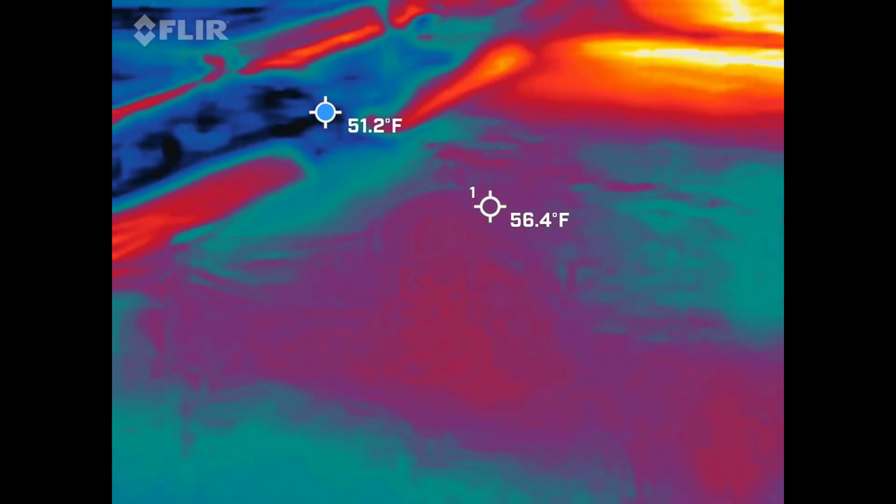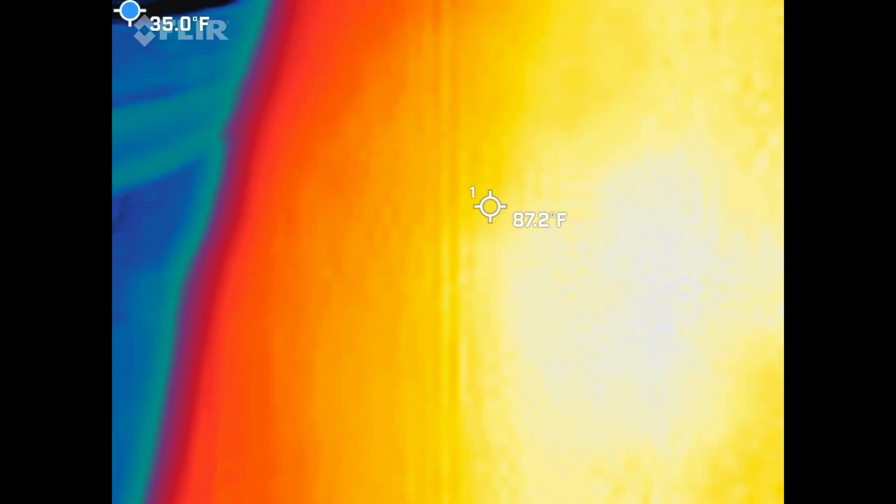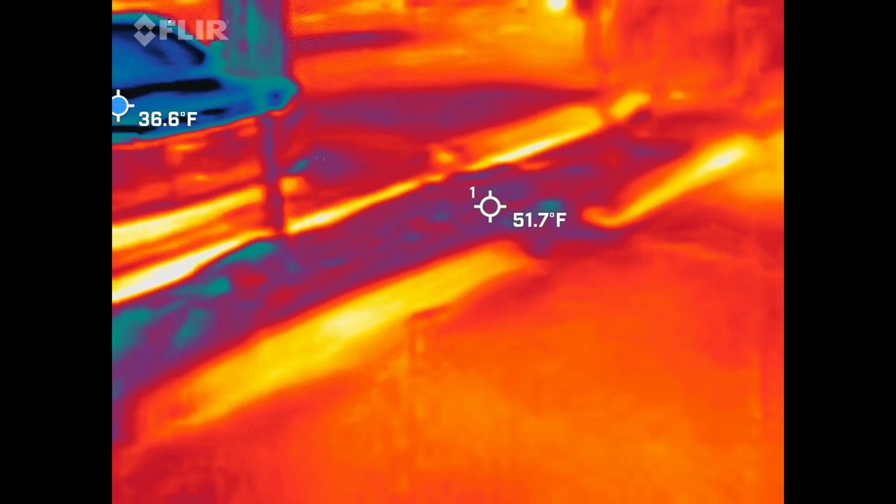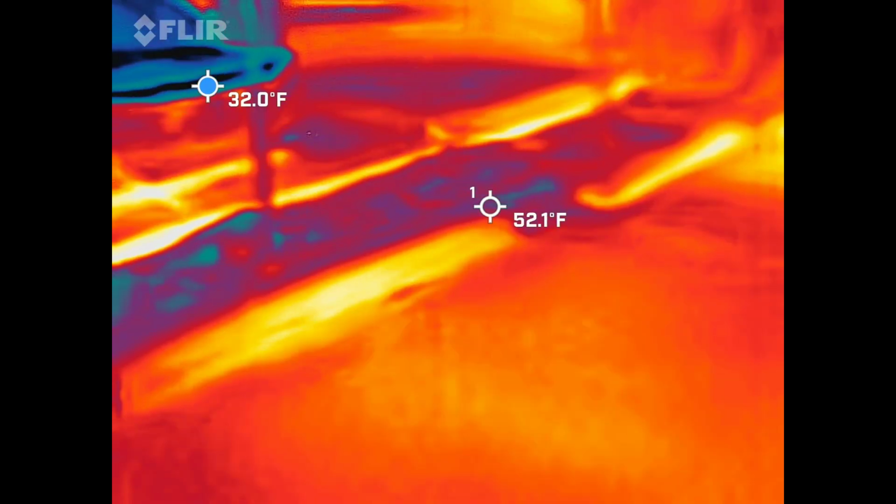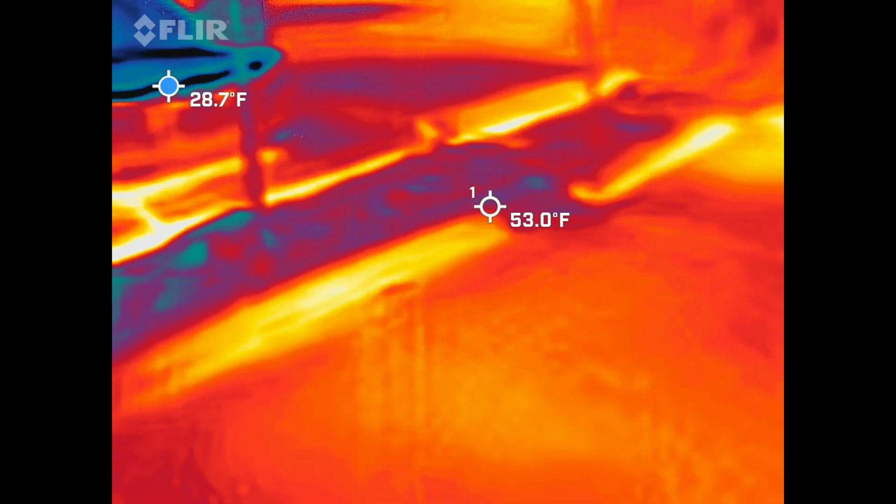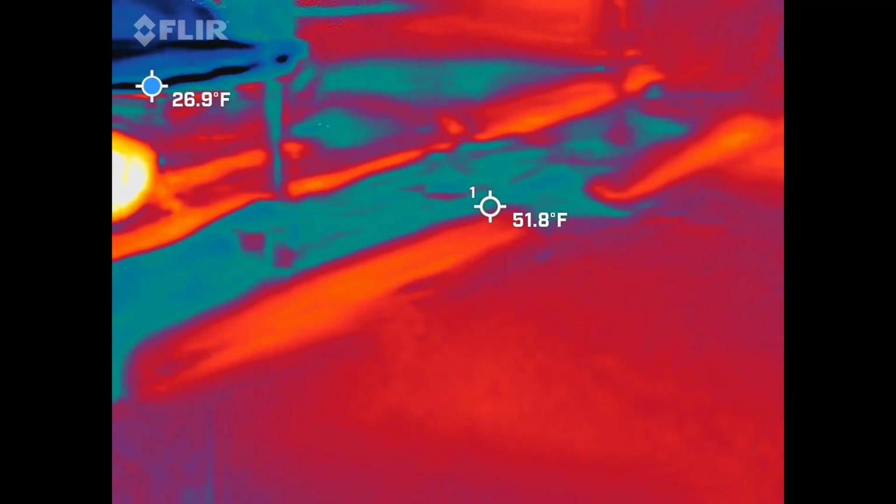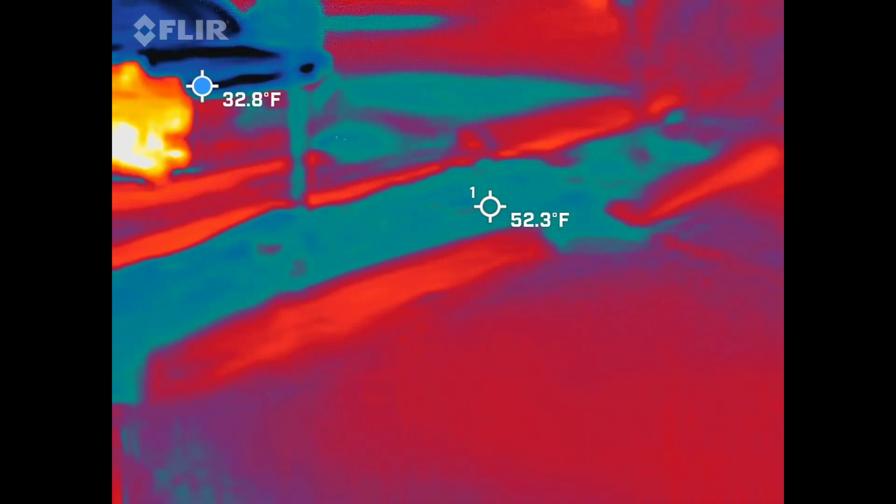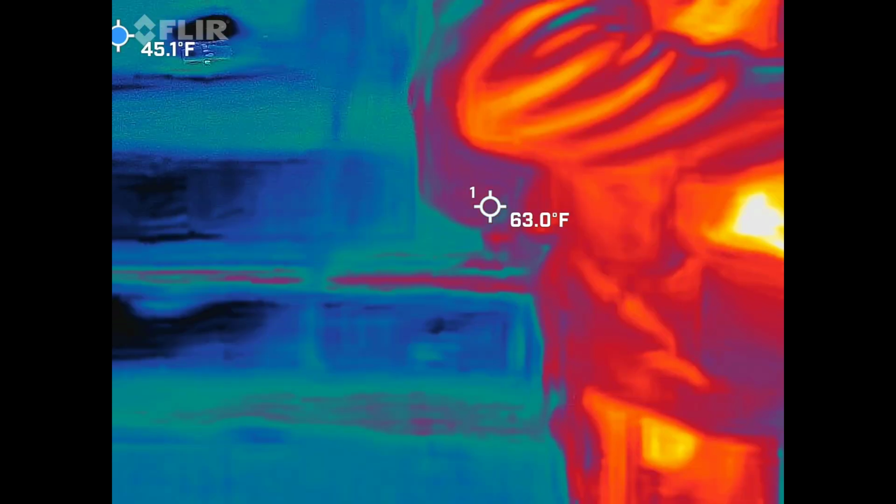I'm running like 50s. And I want to say our ambient tonight was supposed to be like 45. I write them down before I leave the house. I mean, it'll drop to 30, but it says 45, it dropped to 25 on what? Whatever's over that way. It's probably a metal sign, something metal. Okay. Is it standing still? Yeah.